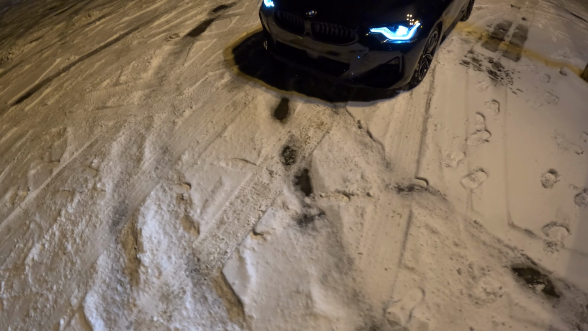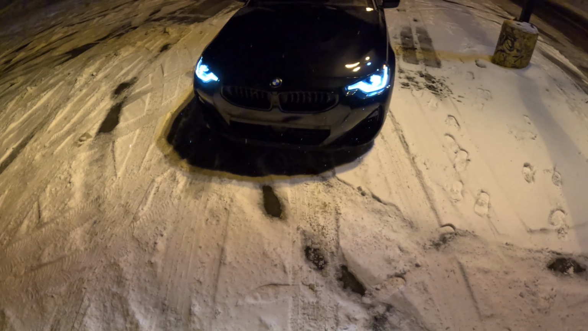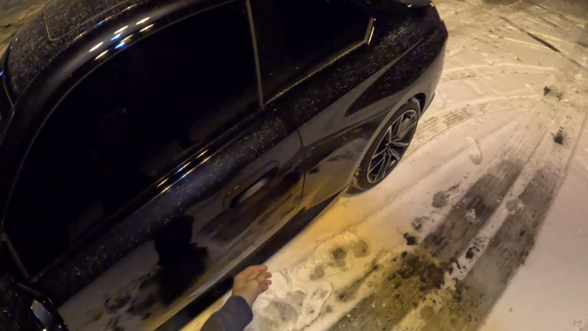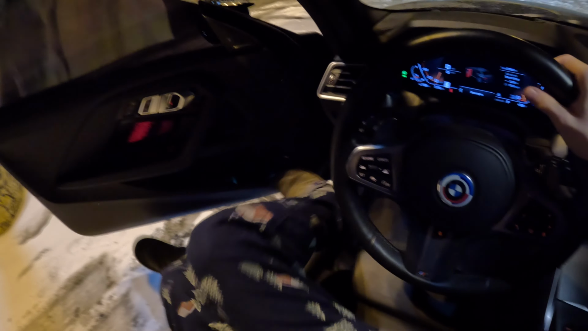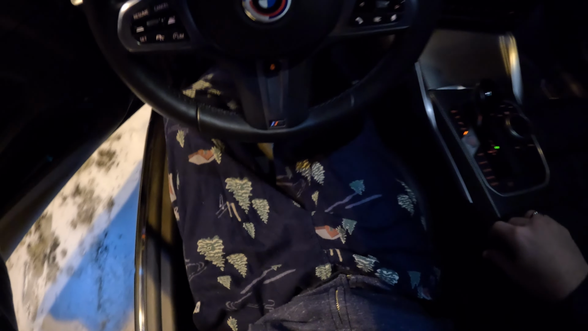I coated the grills to always be open now, so it looks so much better with them open. But yeah, just talk about the tune a little bit, go around, do some pulls, whatnot, have some fun in my Christmas tree pajamas.